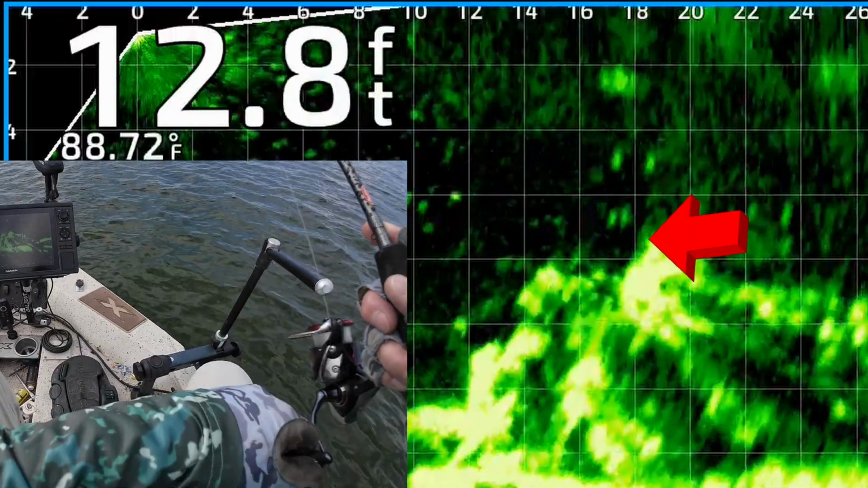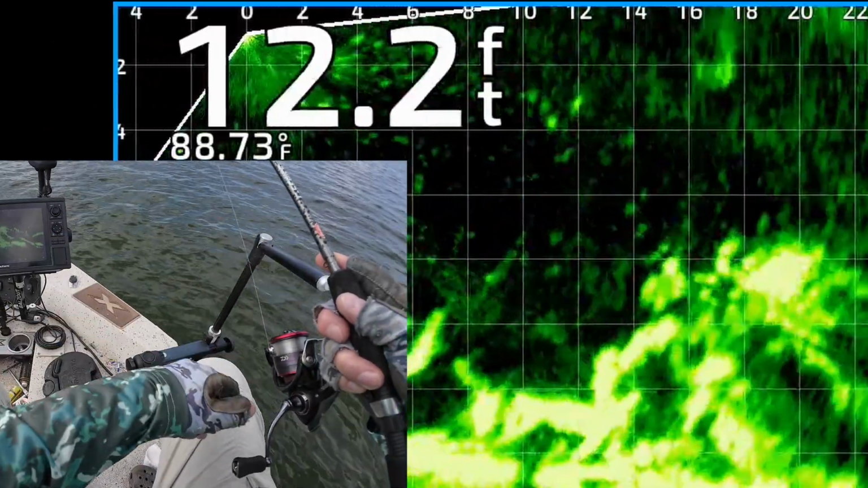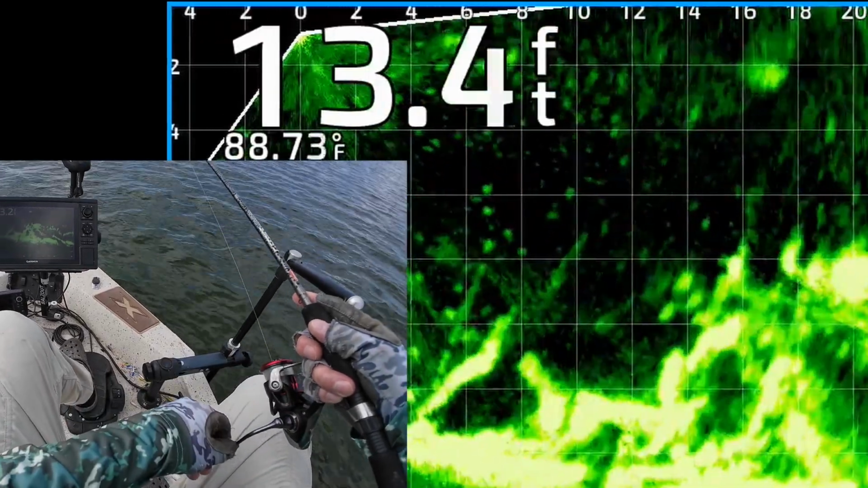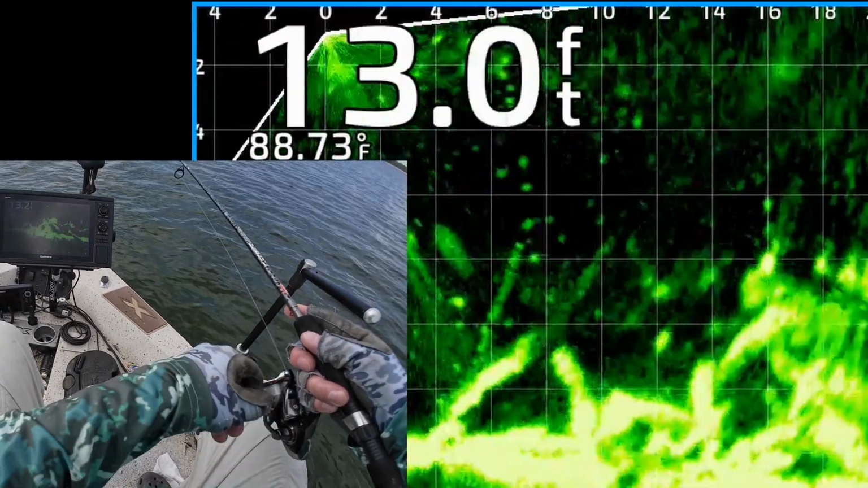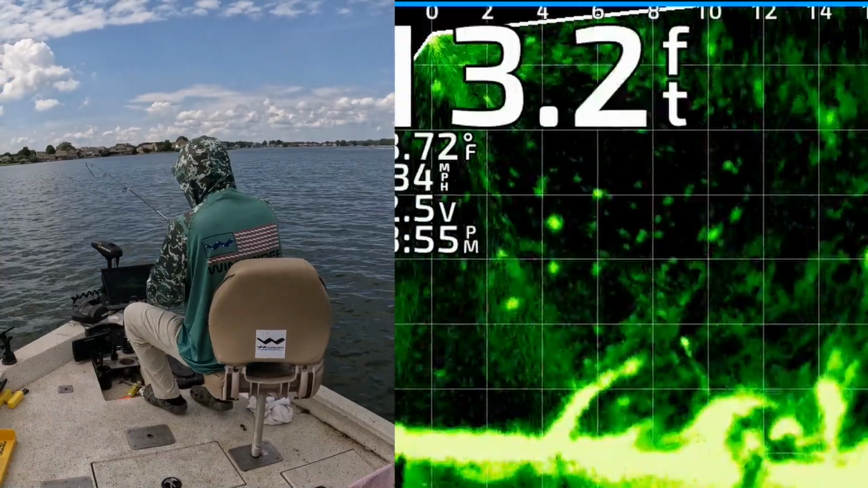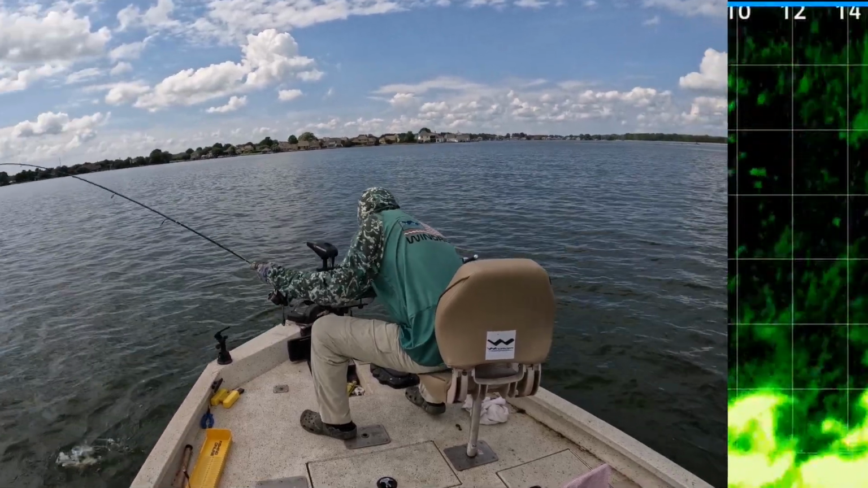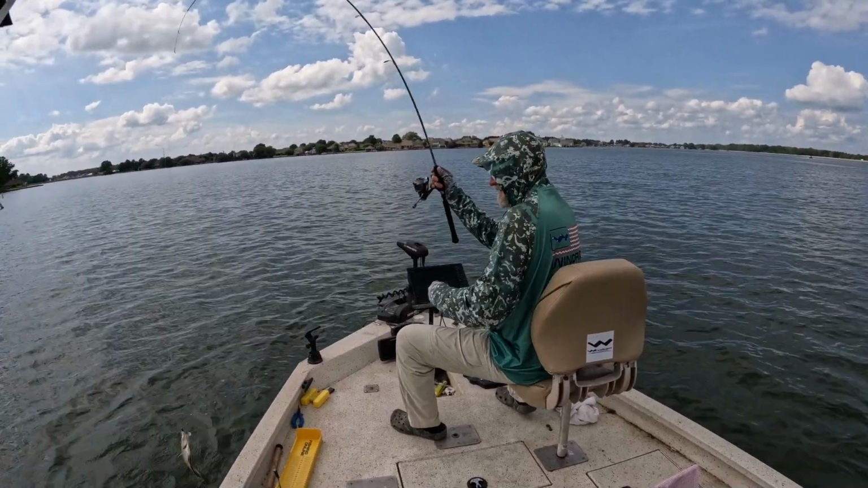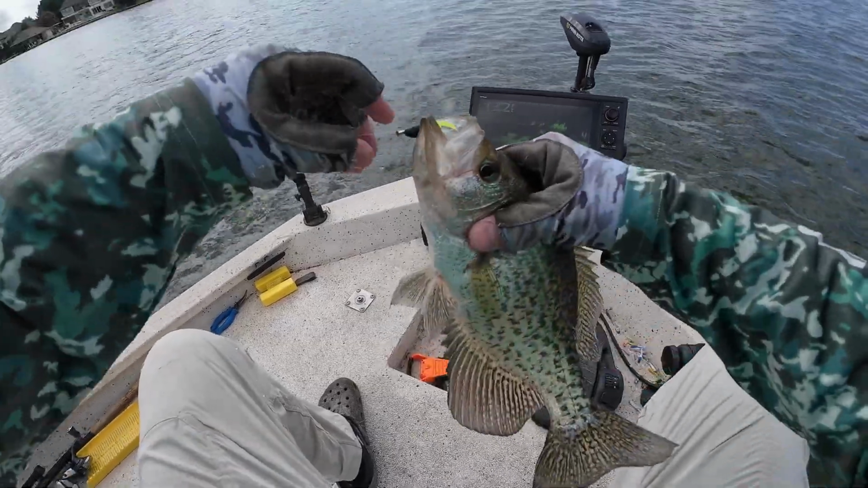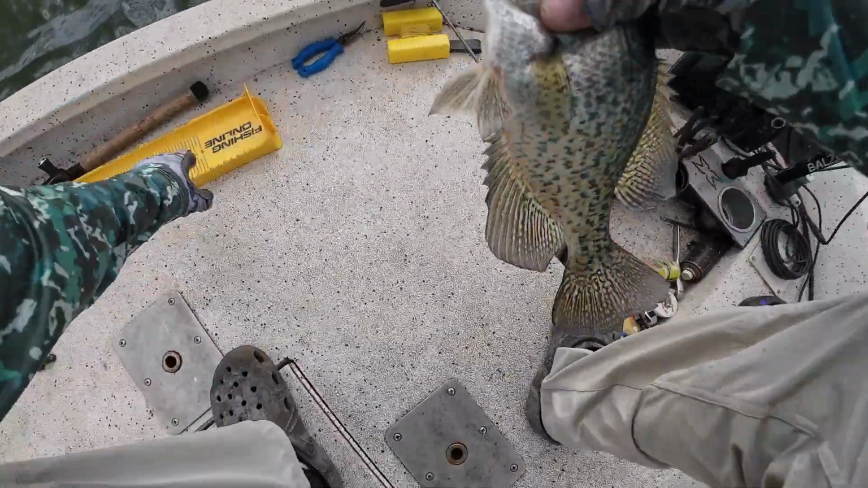So there's my jig and weight. I'm going to drop it back down. One of them's got it right there. Got that one. He came up and nailed it. First fish. Today is your lucky day, little fella, because we are letting you go.